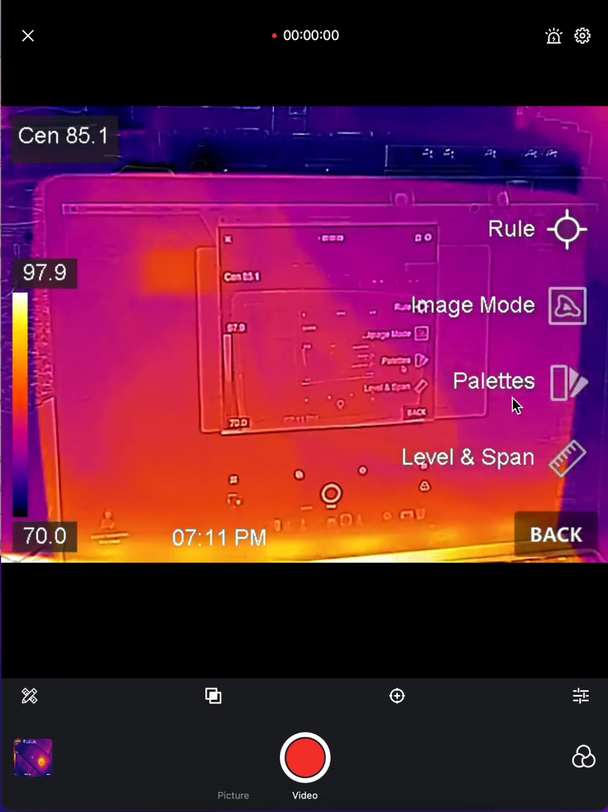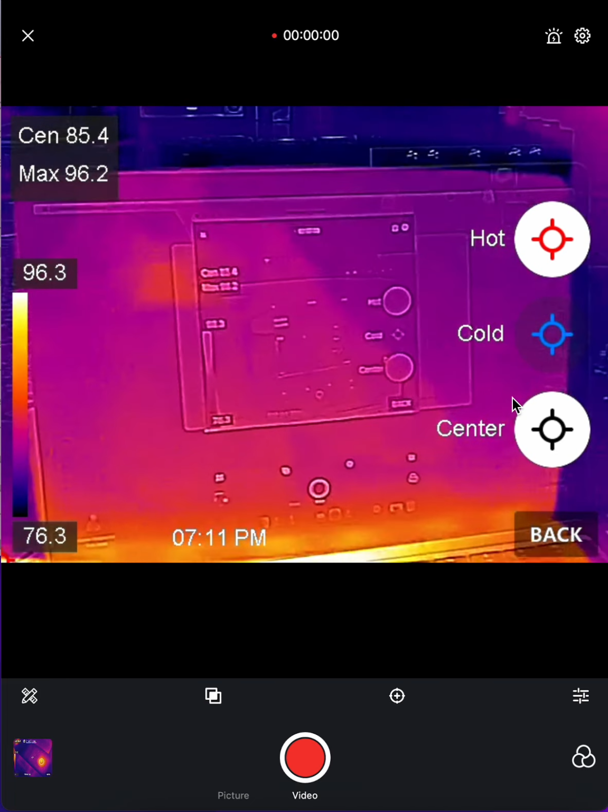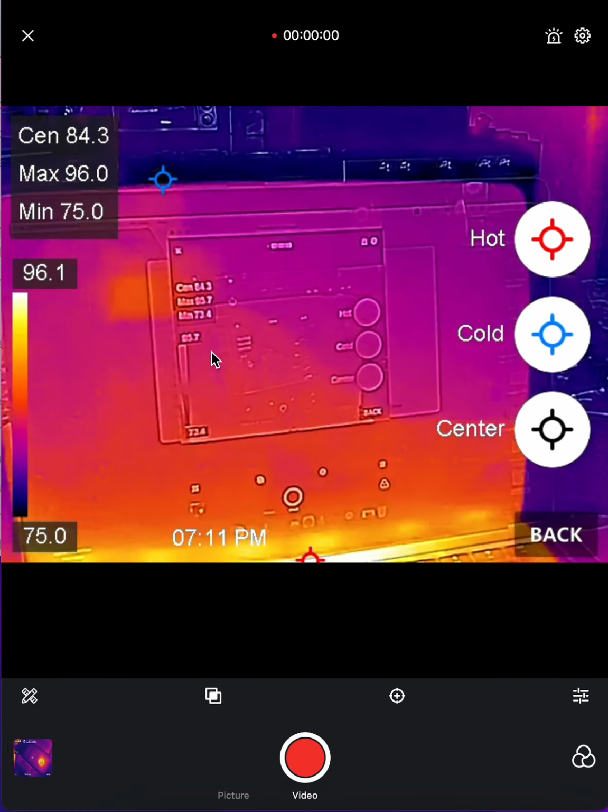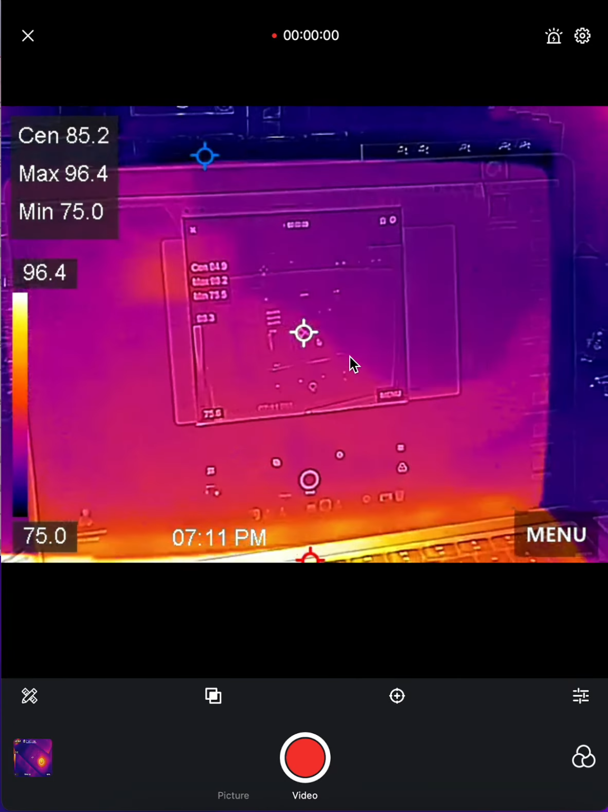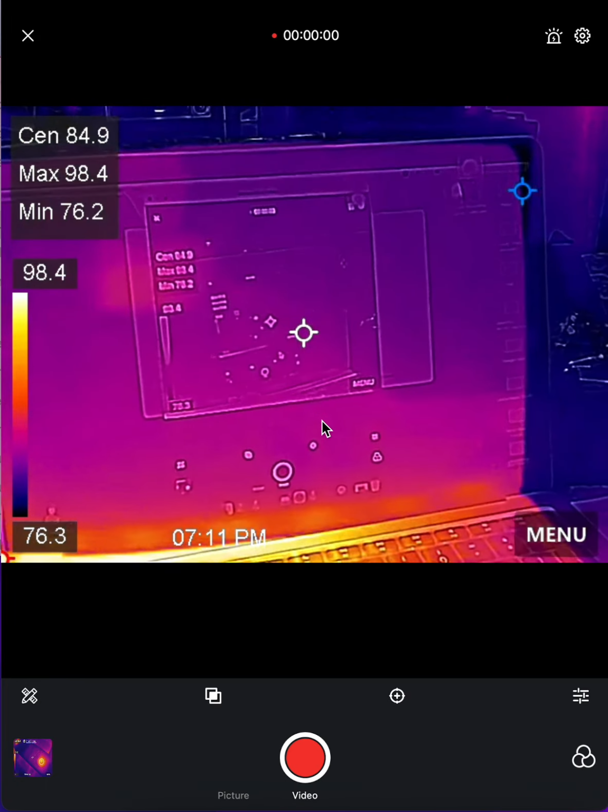We can choose others as well. You can choose to see the hot and the cold as well, and you can see they both came up here. I don't want to have all that on the screen because I want to have as little as possible on the screen so that I'm able to capture as much as possible when I'm doing my inspections.